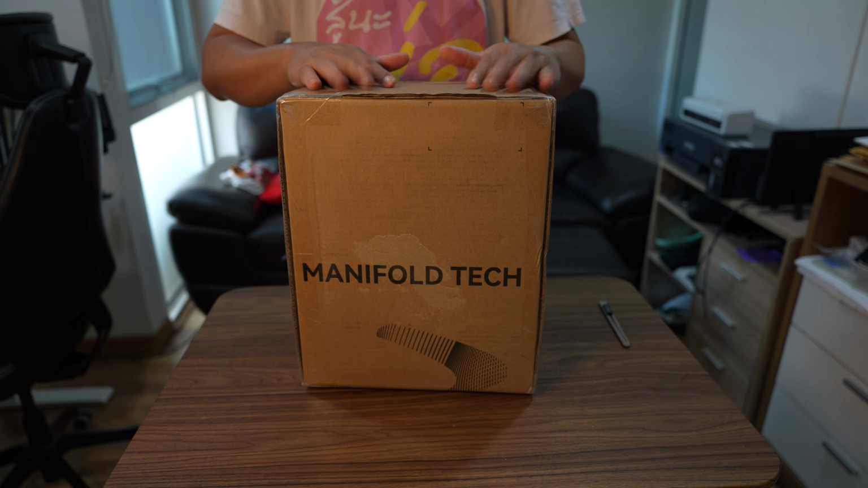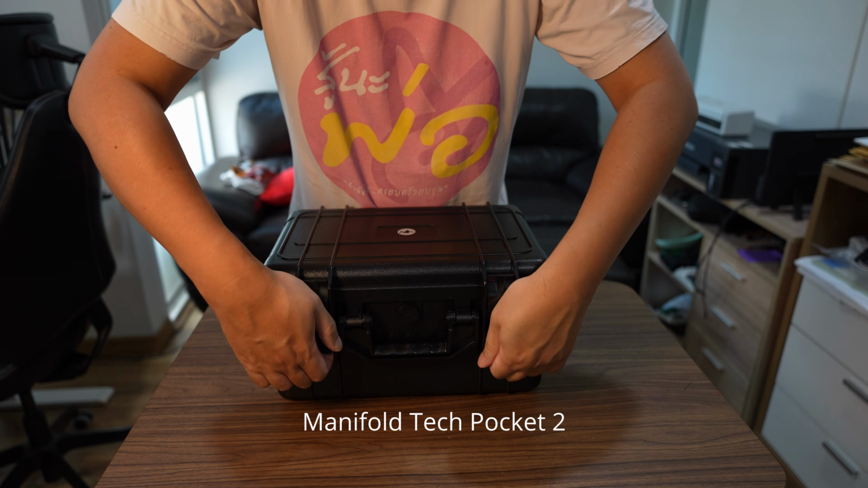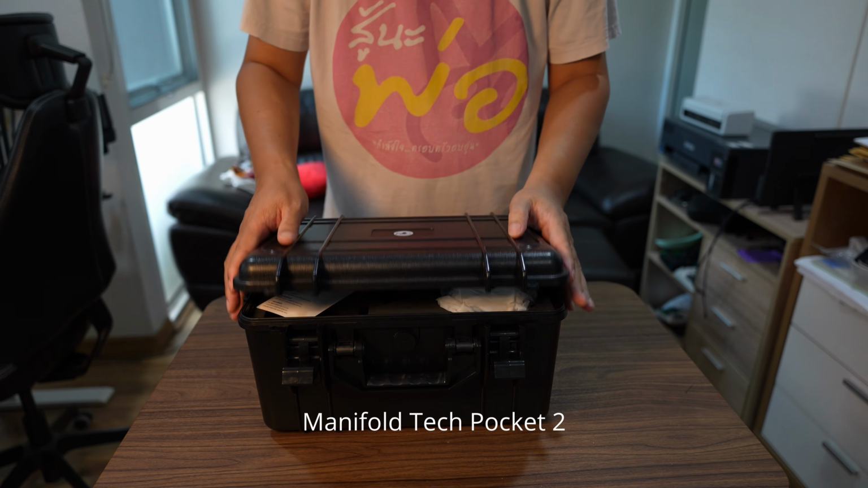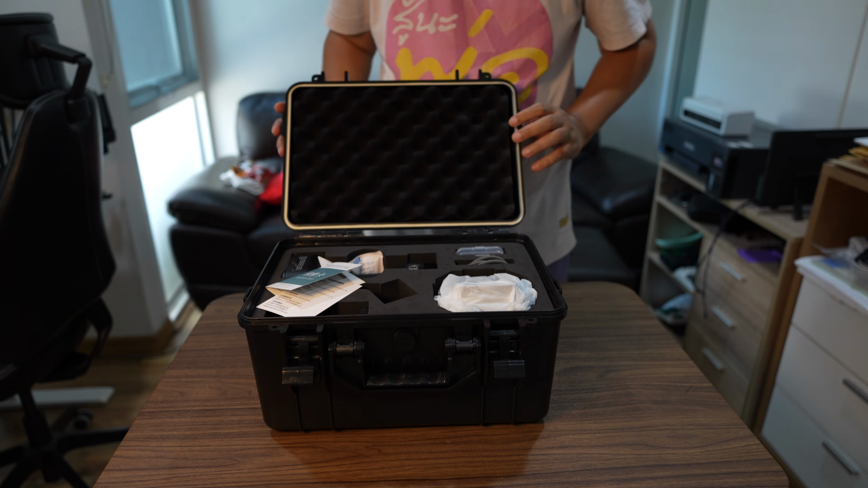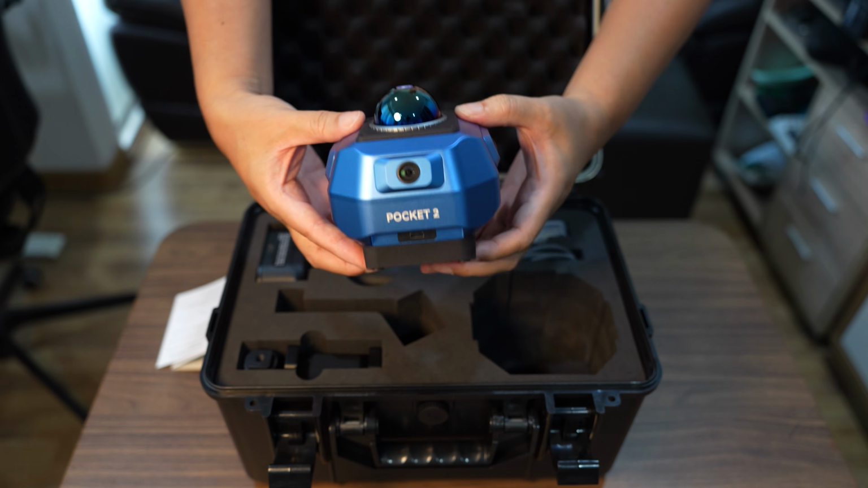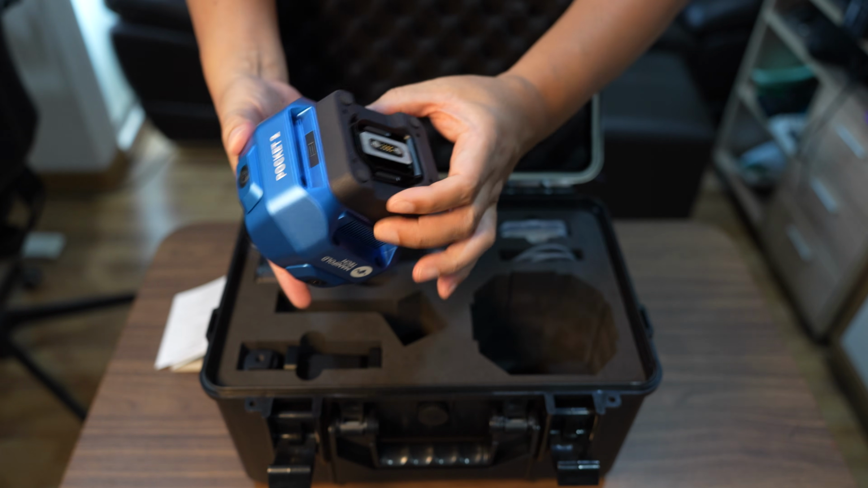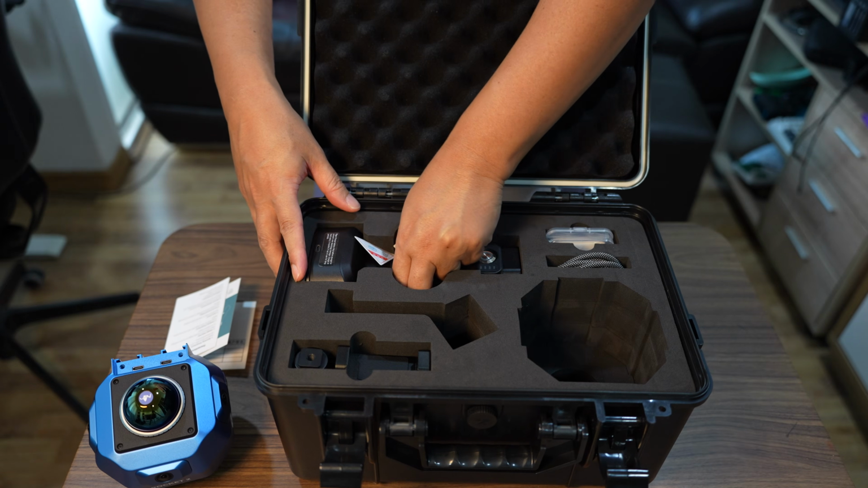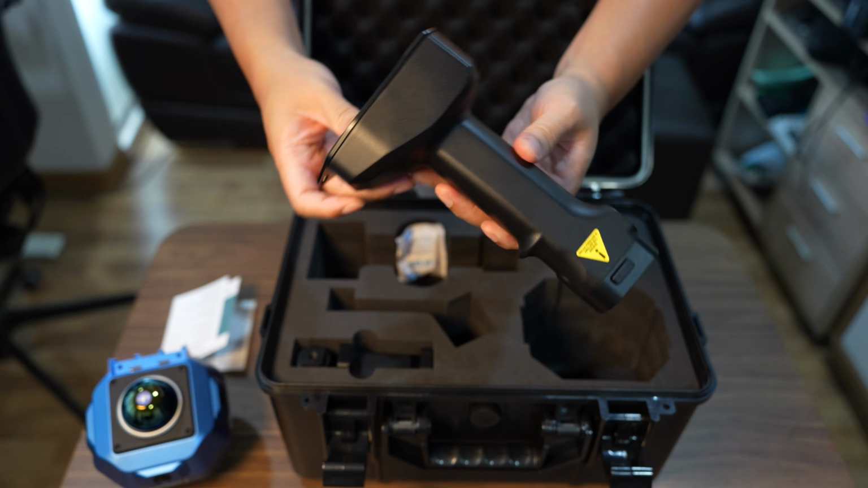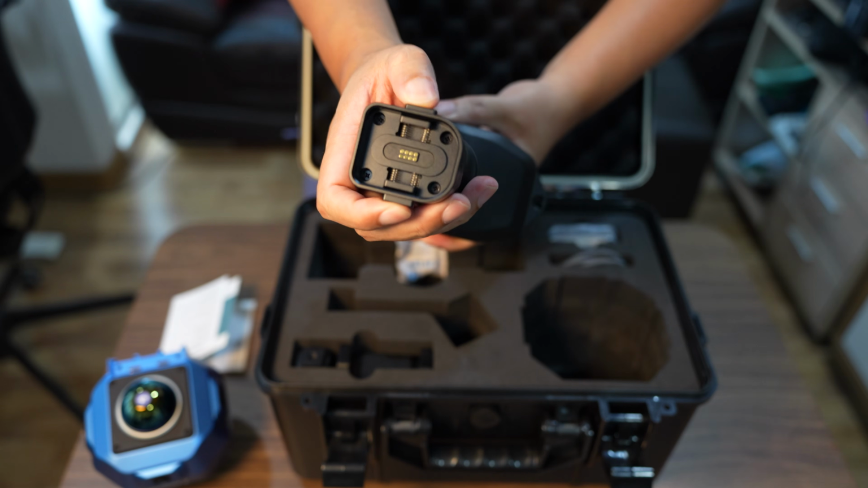Hey everyone, I just got my hands on the Pocket 2, Manifold Tech's latest SLAM LiDAR scanner. They are a robotics company based in Hong Kong, and they sent it over for me to review. Just like the other LiDAR scanners I have reviewed, this one also runs on the Livox Mid-360 sensor.